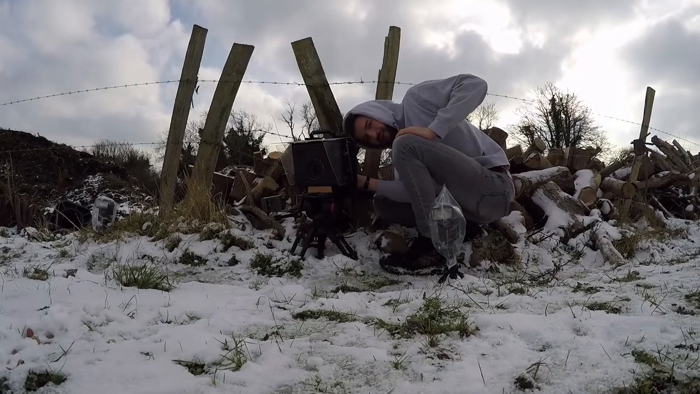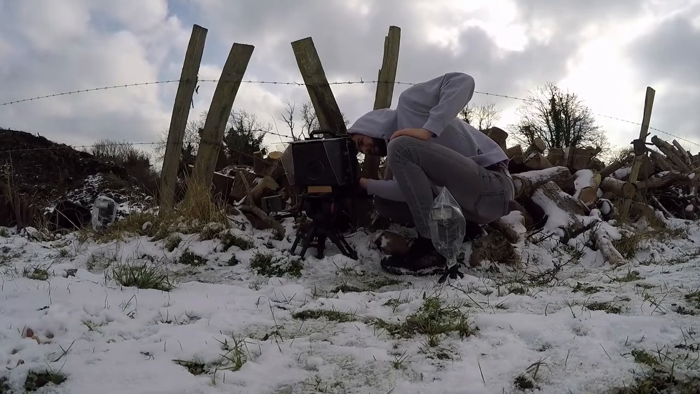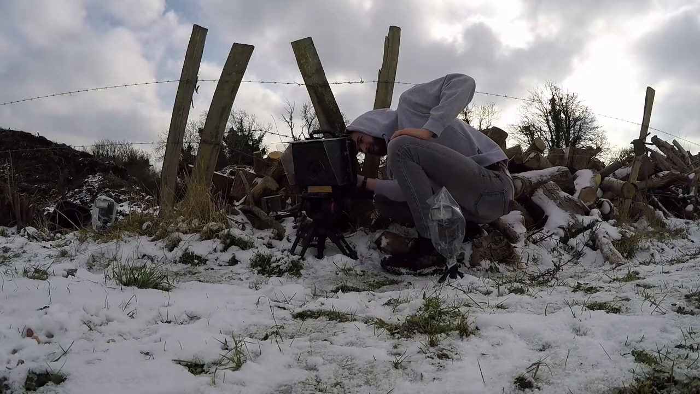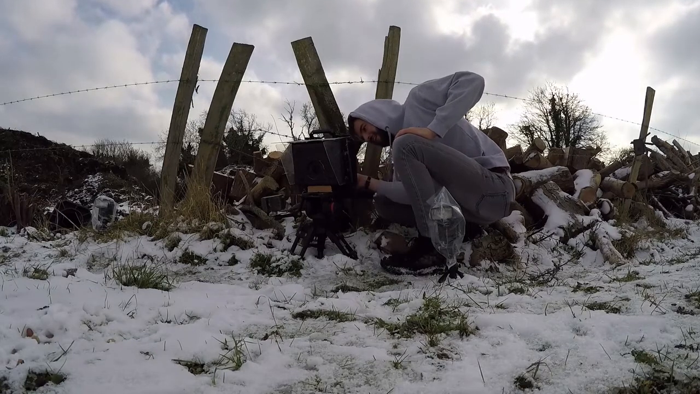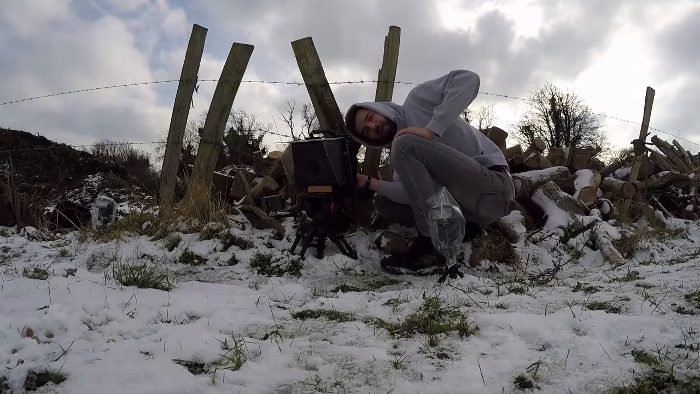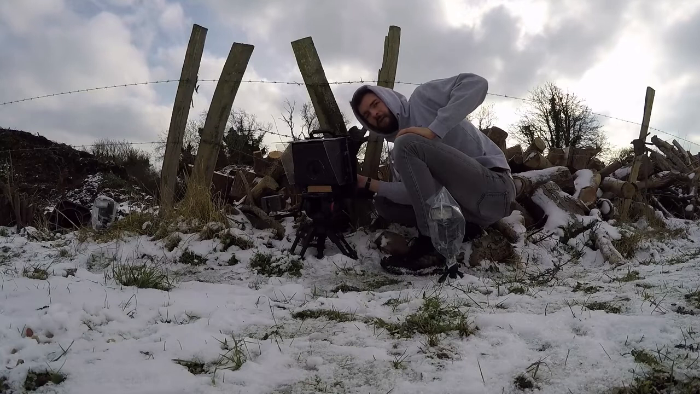Not quite the image that I hoped for, but you know, we do live and we do learn, as they say. It's quite far off. It's a fox. It's not quite next to the sensor, but it's, you know, a work in progress, and hopefully in a few more videos to come you'll see some better results from the camera trap.